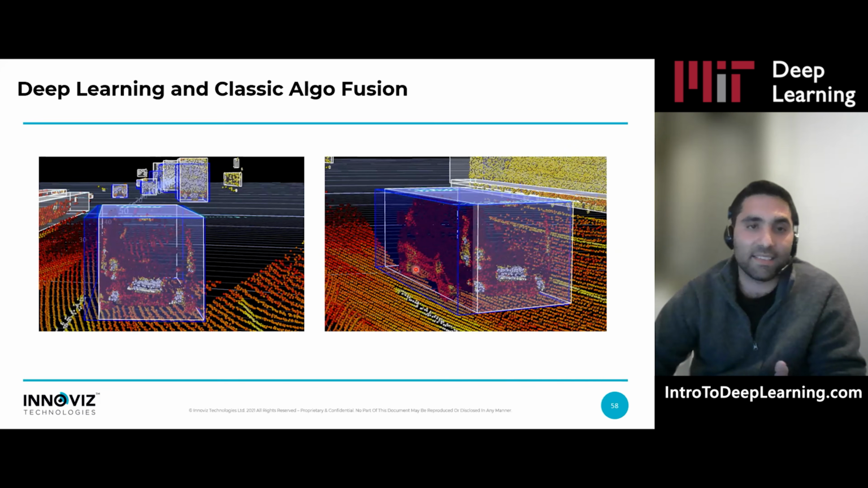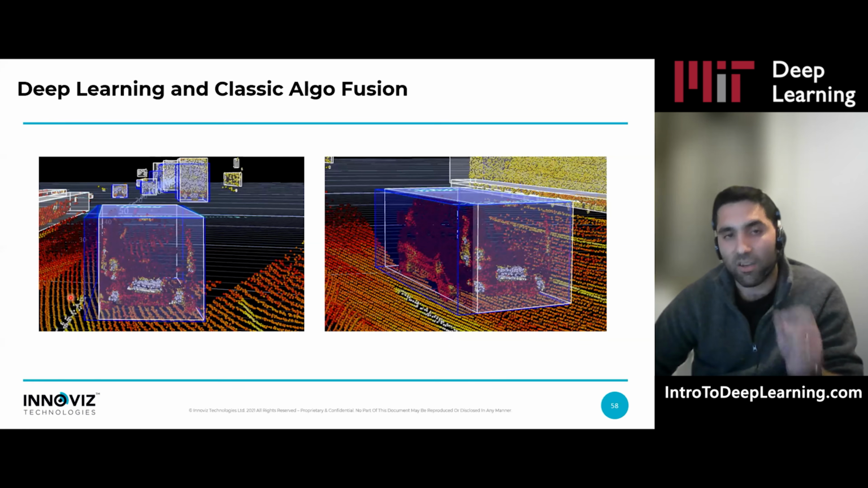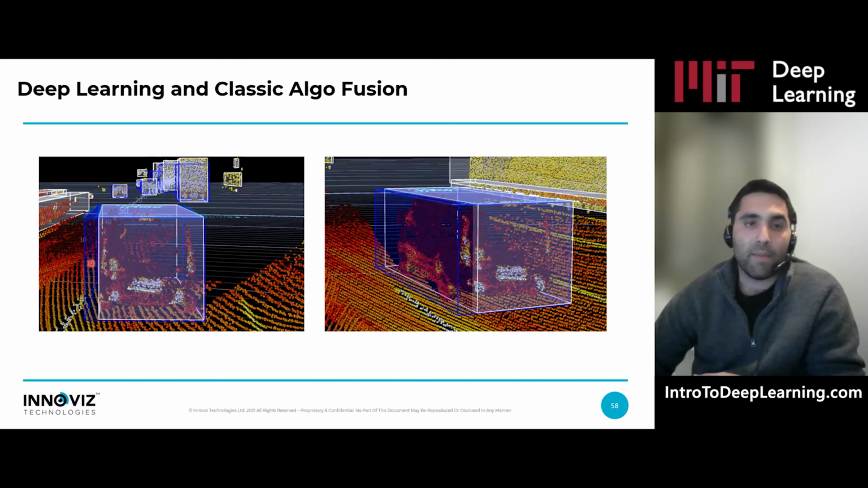So this is an example of how it looks. Again, in blue, this is the deep learning, and in white, this is the clustering. You can see the deep learning knows this is a car and actually puts a bounding box around the car, but it's not accurate enough. It's a few centimeters off, and these few centimeters are important for the safety-critical objects which are close by. And the clustering is actually really good. It fits the object itself really well.